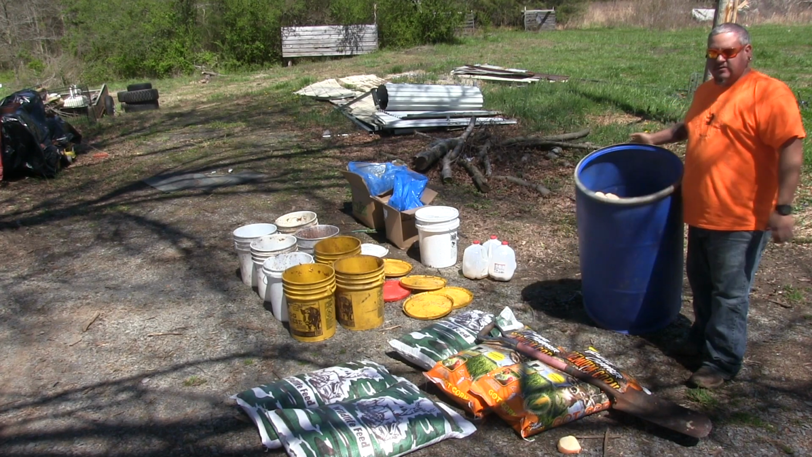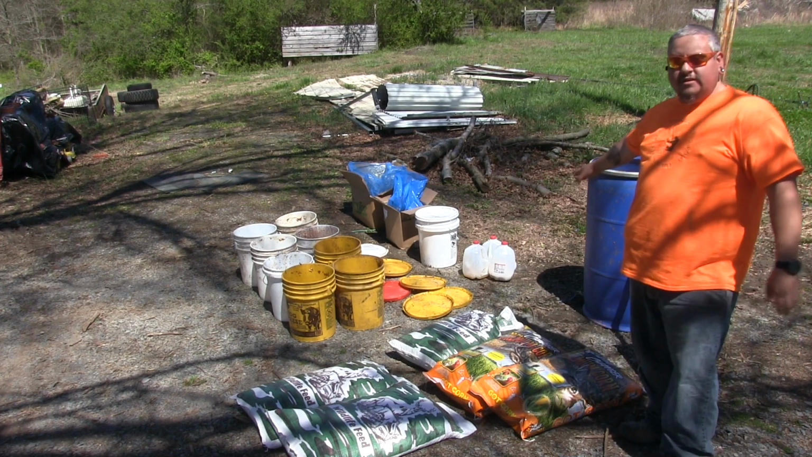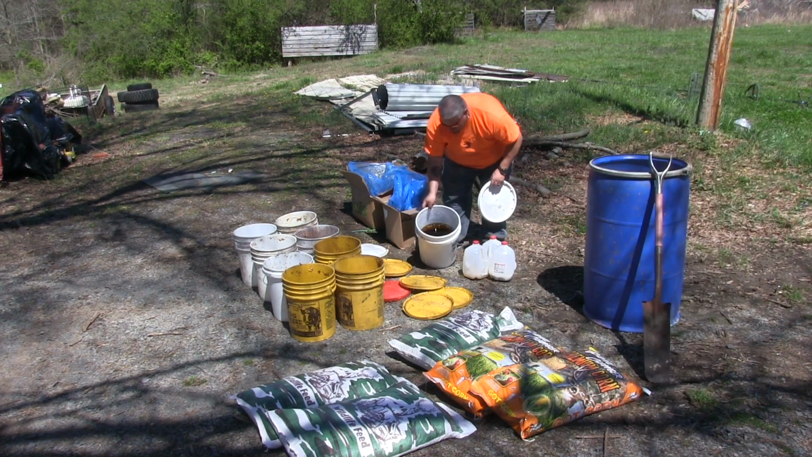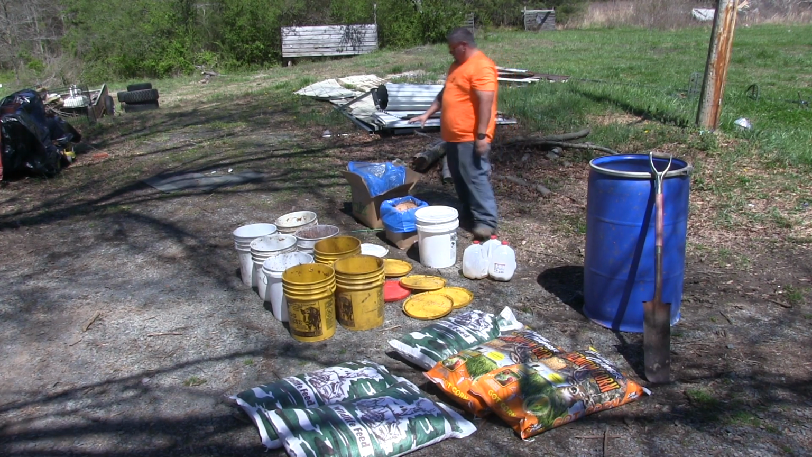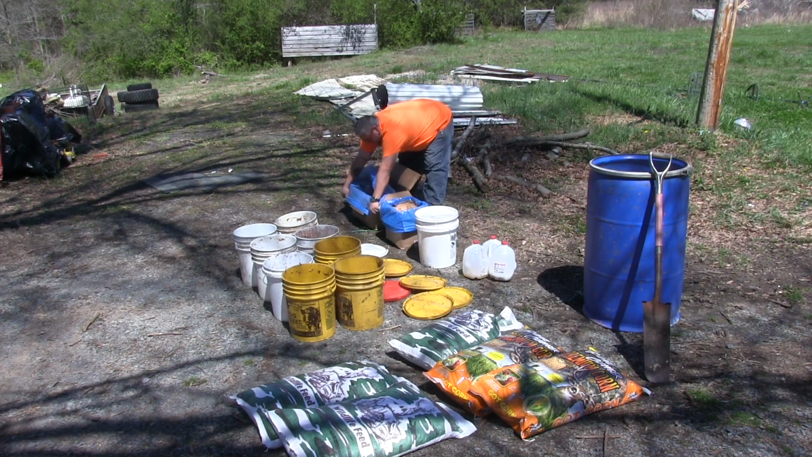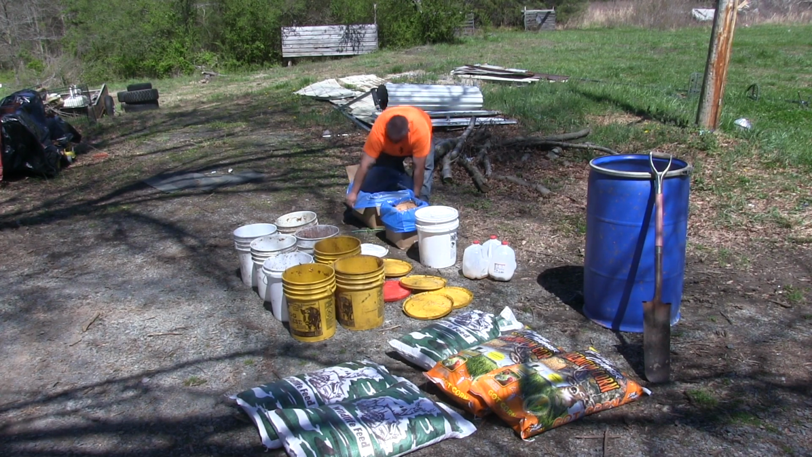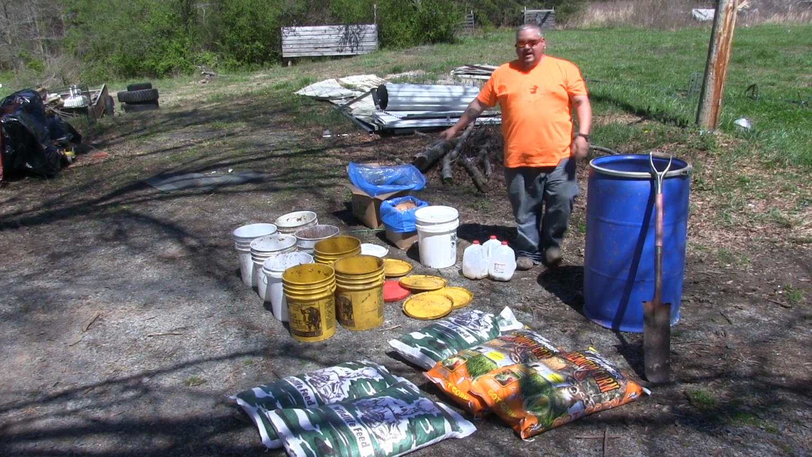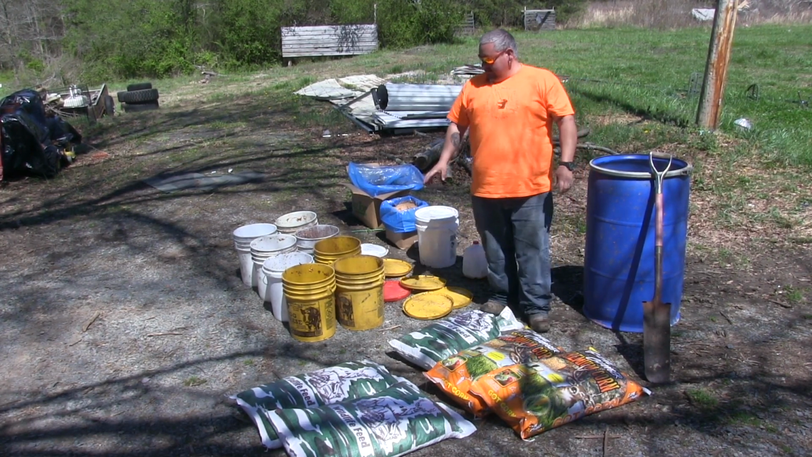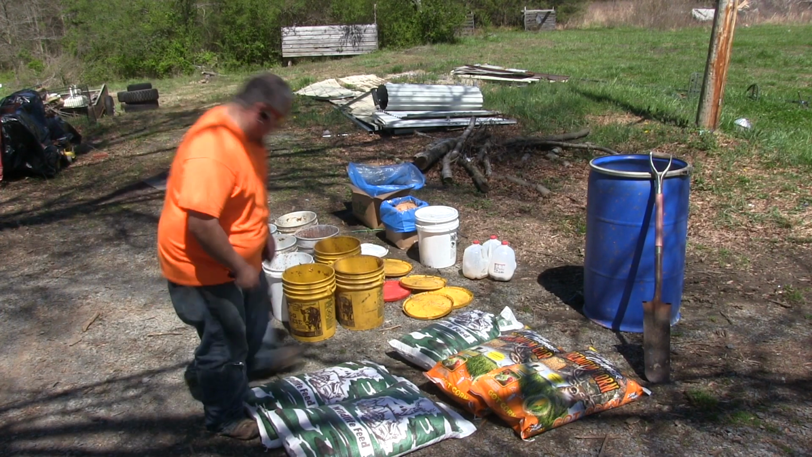this stuff comes from our local bakery. My personal favorite, sour milk. So you see right there, it's old molasses. We got peanut butter right here, and then over here, something unique that I've never come across, but a friend of ours brought it by, is actually dehydrated apples. So that's been neat. What we basically do is we start with our shelled corn,